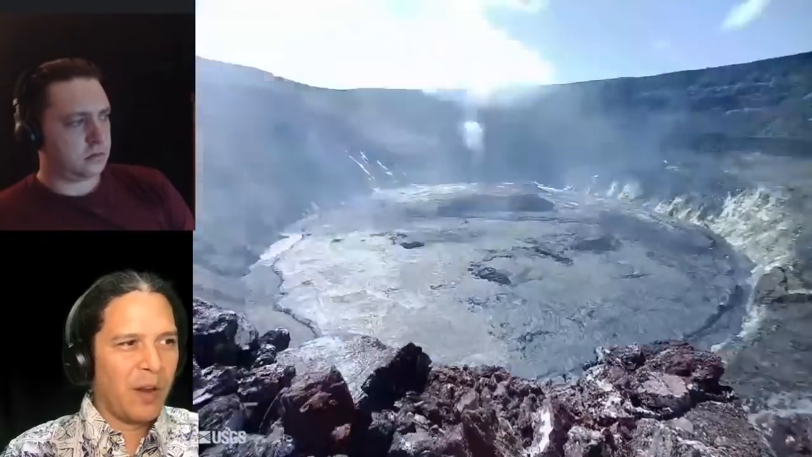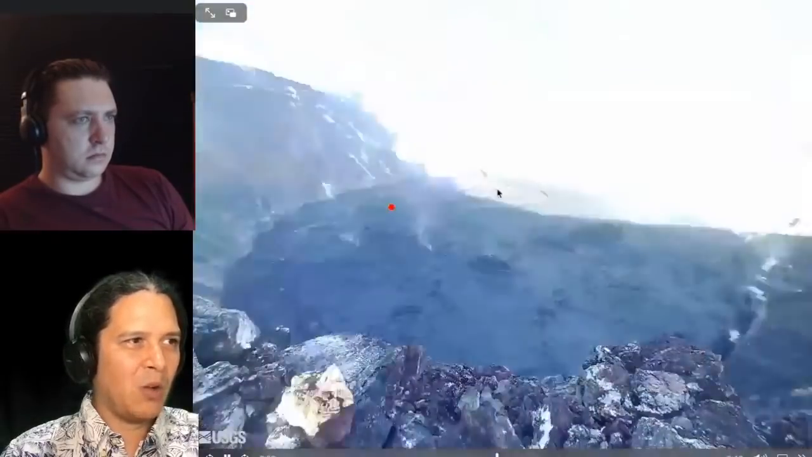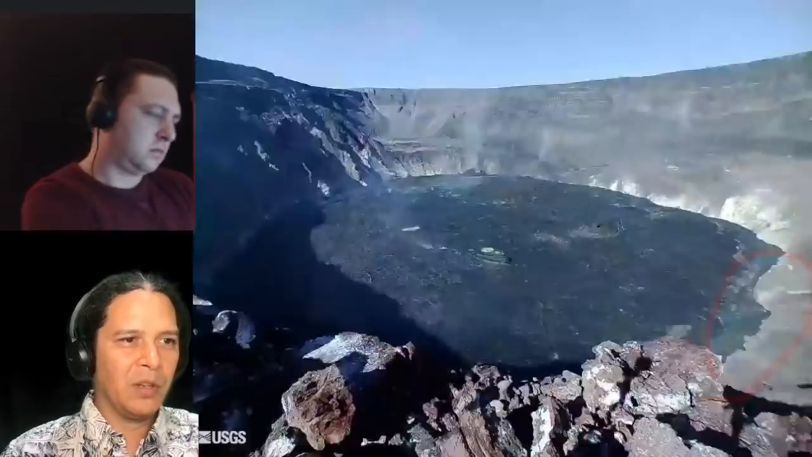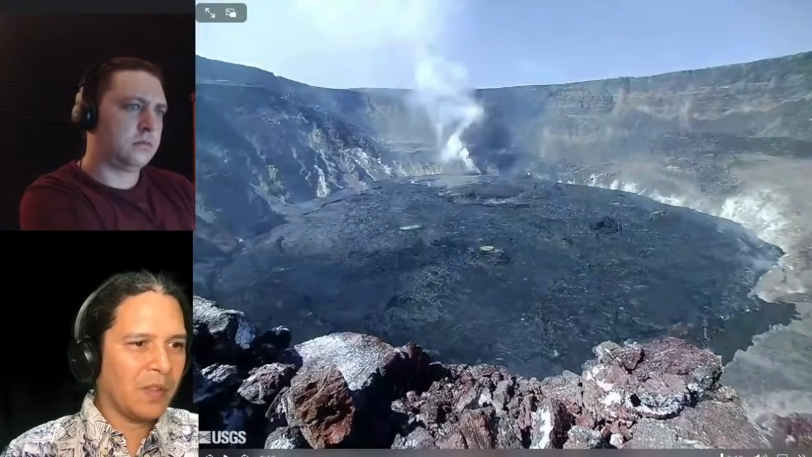You see it flooding the whole crater. This is daytime view only, so you just see it as silver, but it's the movement you're looking for. So no more movement here in the foreground. It's all here in the back, all through there. But you do see the lava level coming up through the ooze-ups here in the foreground throughout that whole time. The whole sequence there.